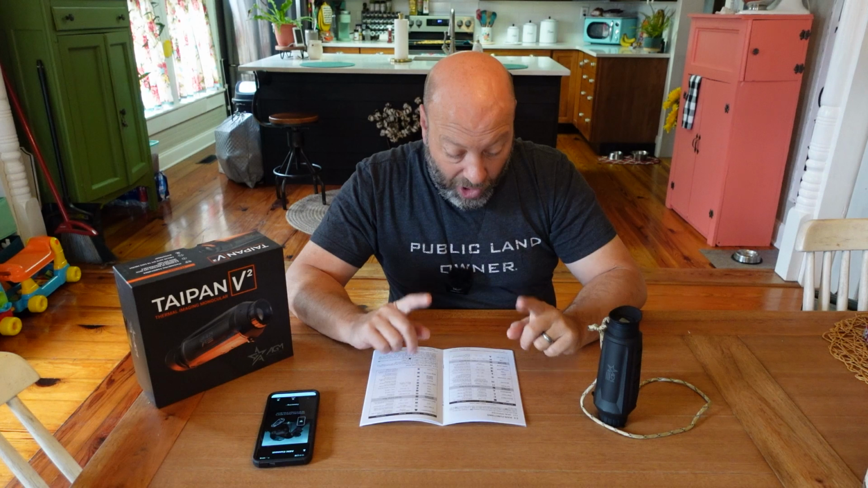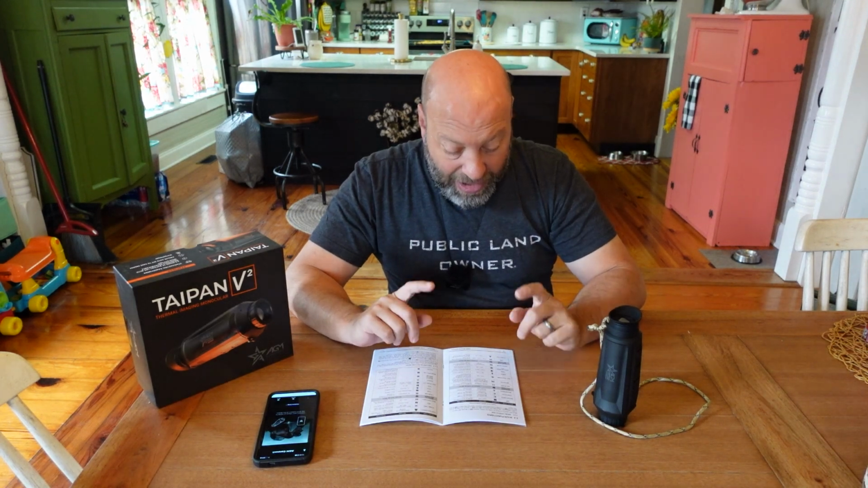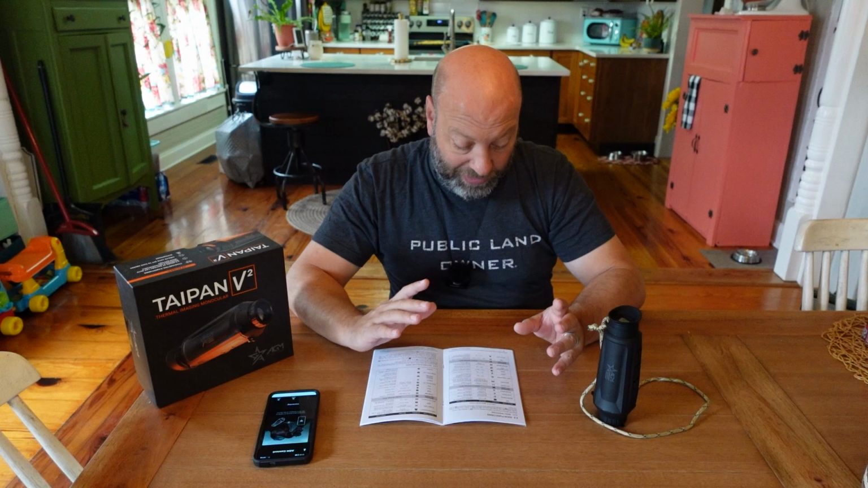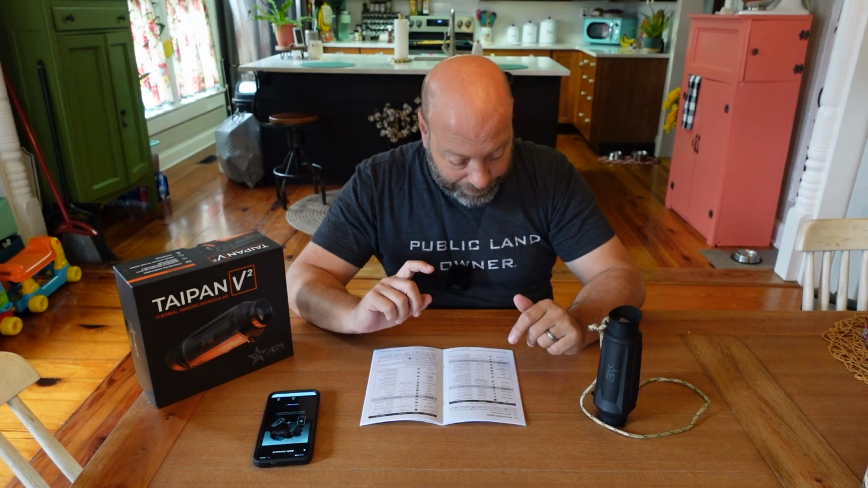You can also record audio in this too. You can record pictures and video, but the video can also have audio. That's pretty sweet. You got a warm and a cold tone on here. I have not played with that yet, but I'm assuming it's for the temperatures of the daytime. If it's a real hot day, you're going to want to put it on warm. If it's real cold, put it on cold. I have not experienced that yet or played with it.